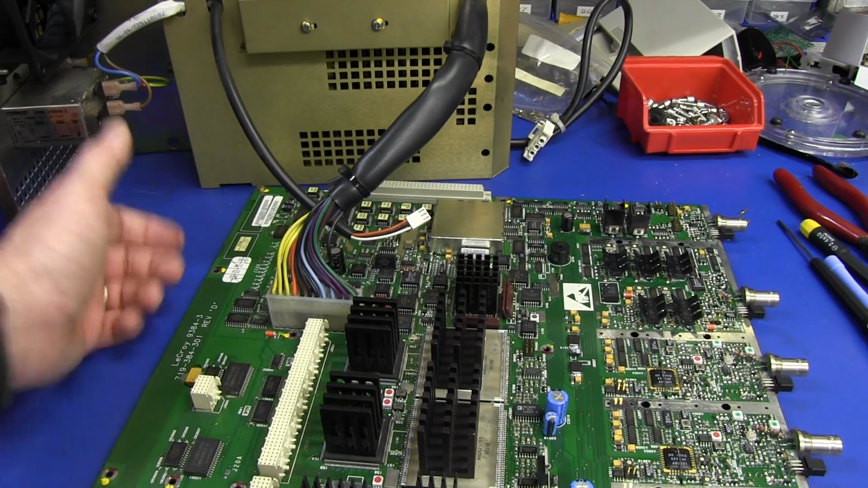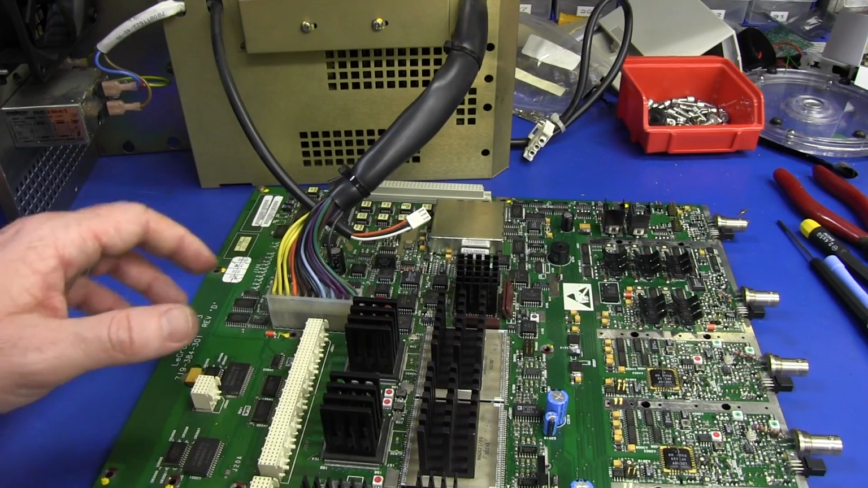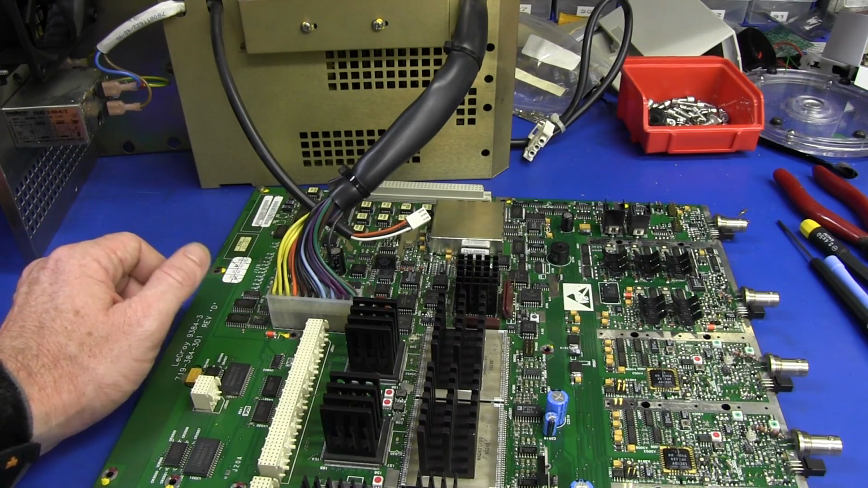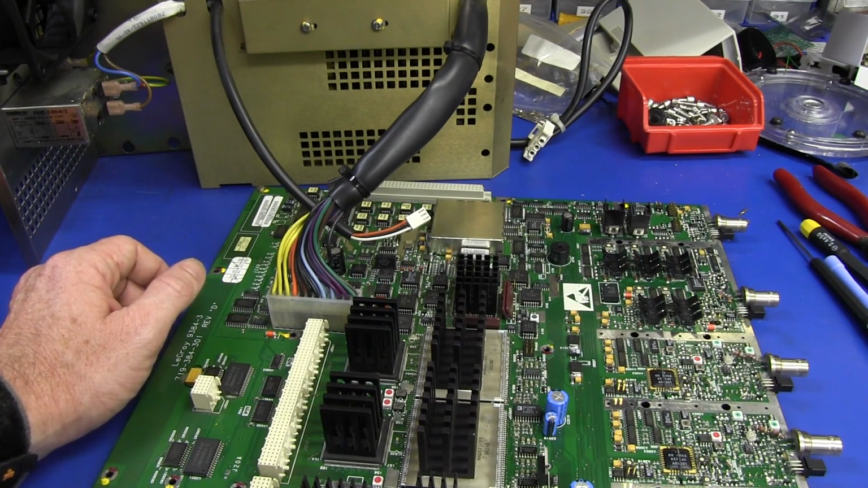Now, this is my theory on this. There is definitely a short on this board, okay? 0.1 ohms is not correct, right? It's just not. There is definitely a short there.